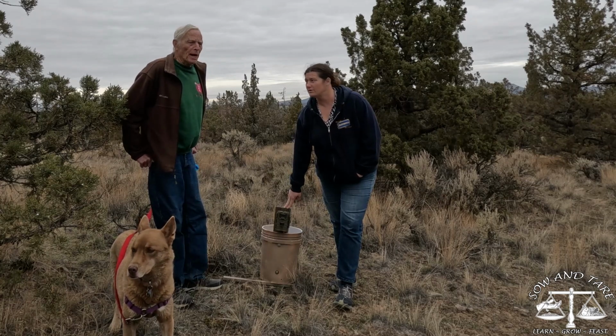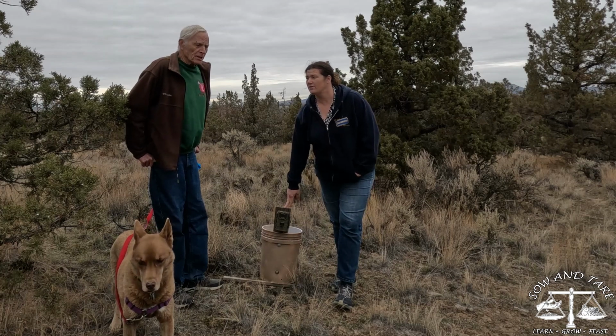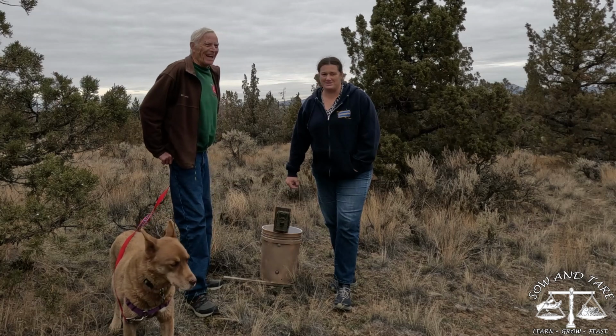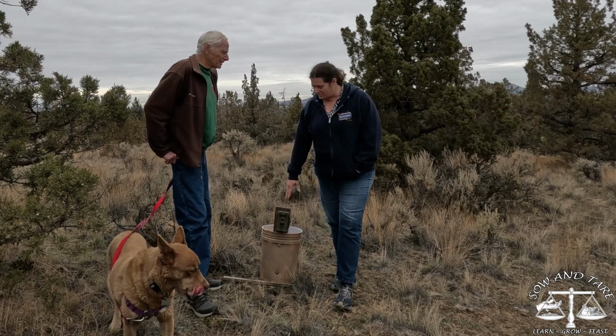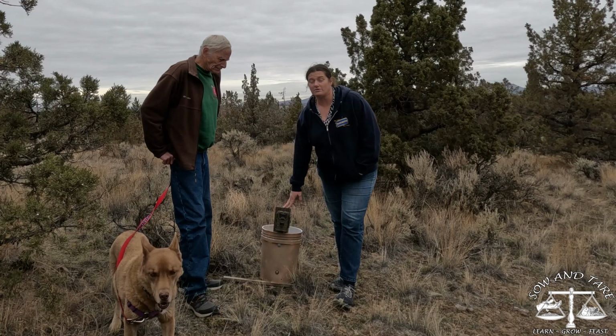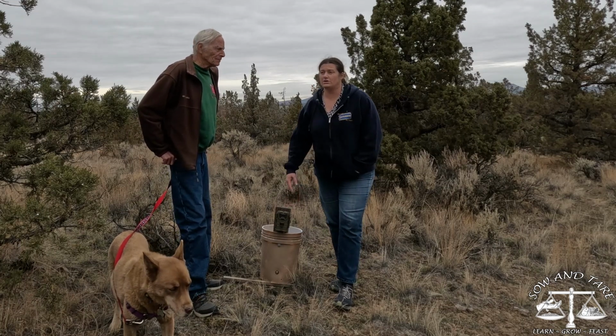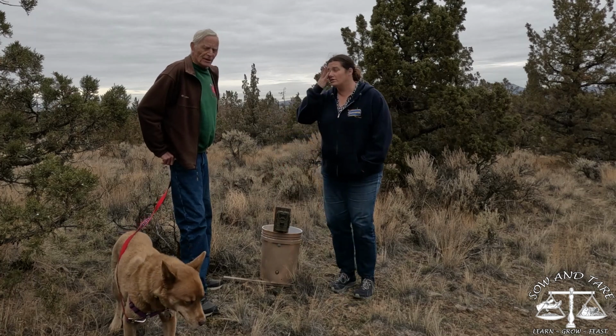What else have you seen on here? Skunks, cats, and gobs of rabbits. Jackrabbits. Deer. So this is a good general height. You get deer pictures too, but if you're going after deer and only deer, you'd mount it a little higher.